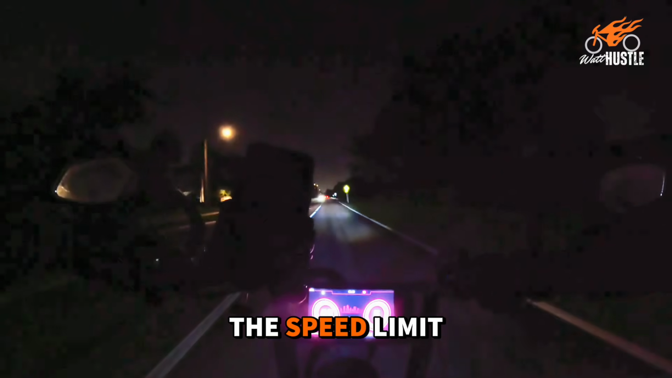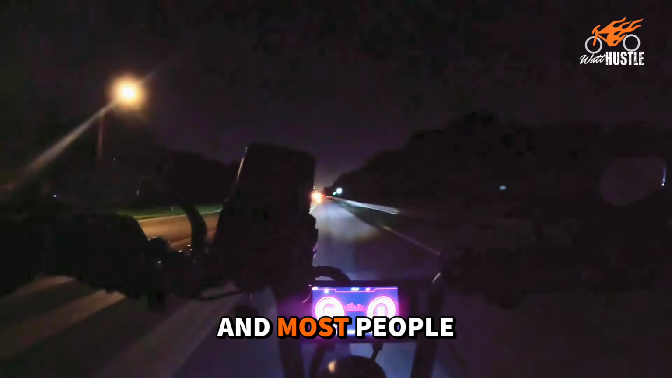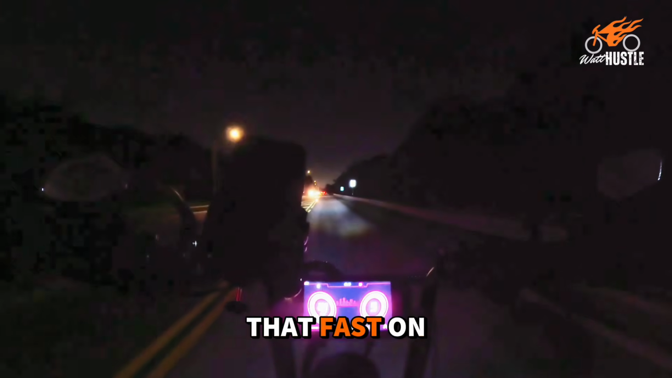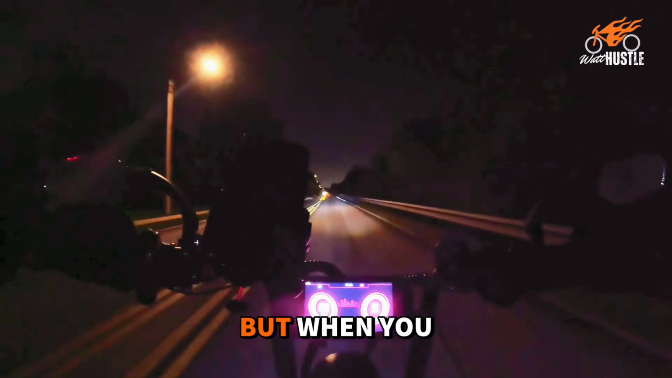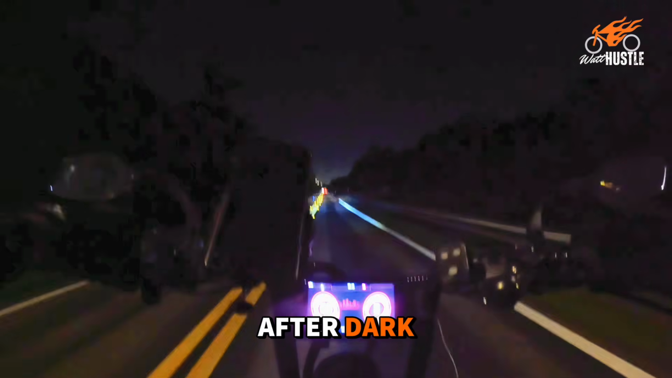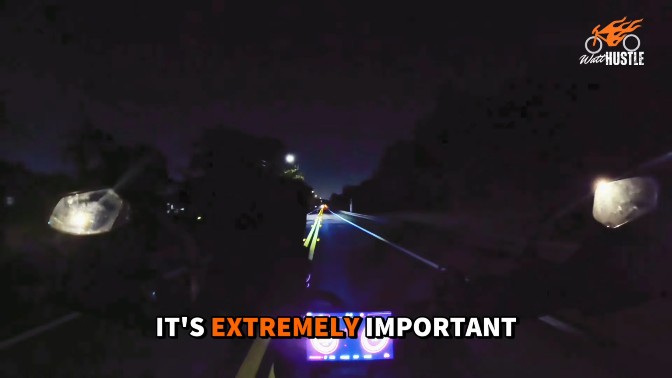It's a one lane road. The speed limit on this road is 45 miles an hour, and most people don't really go that fast on this road. It's kind of quiet, right? But when you're riding after dark, your confidence really matters, and it's extremely important.